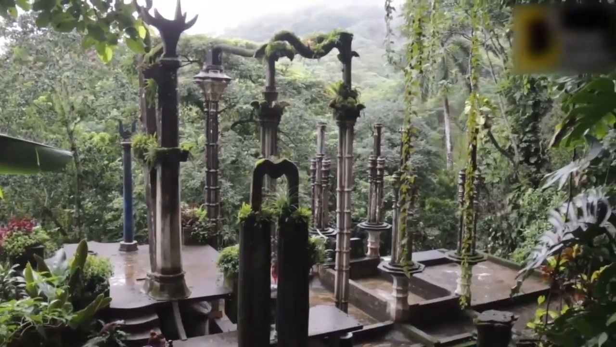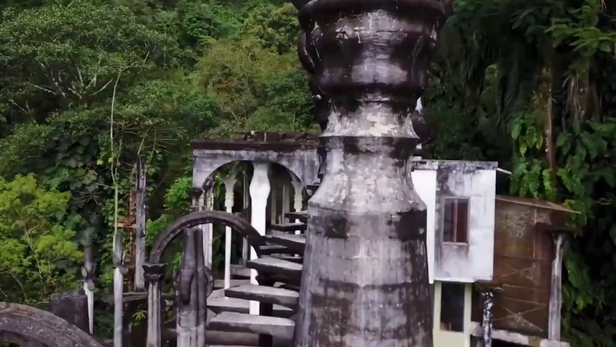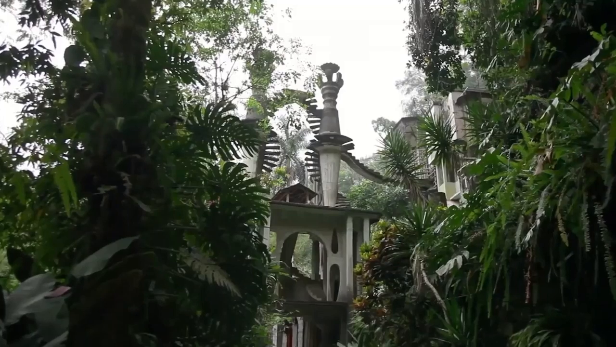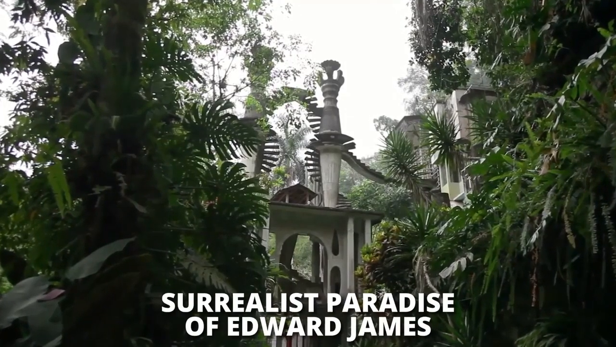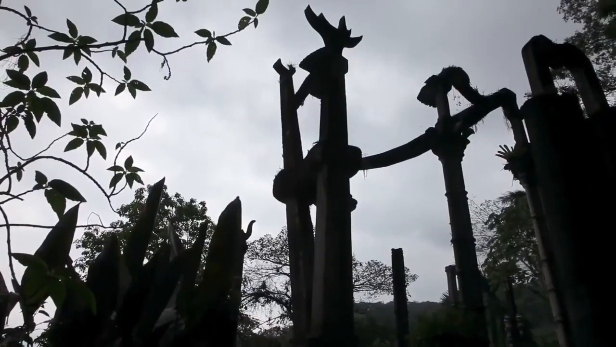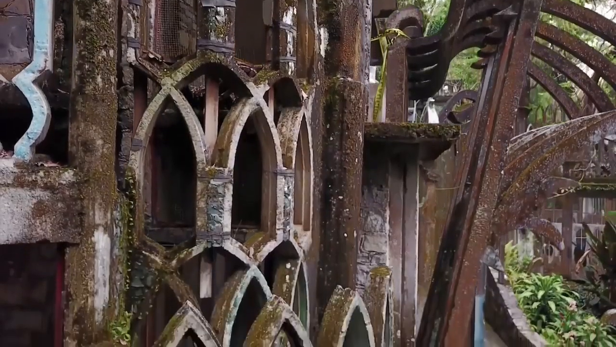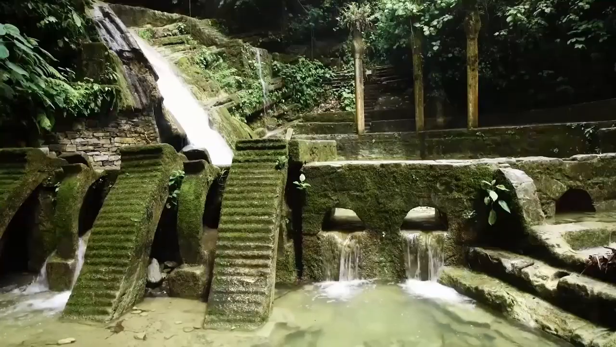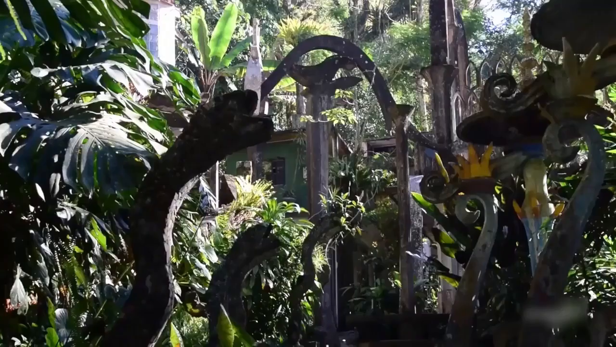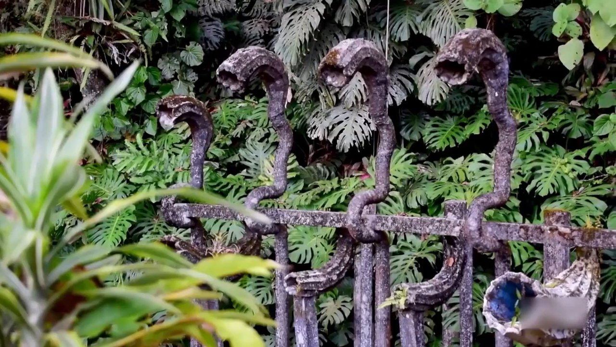Nope, this isn't some fairy tale. This is a real sculpture garden built 2,000 feet above sea level in a subtropical rainforest in the Sierra Gorda Mountains of Mexico. It is termed as the surrealist paradise of Edward James, and it is a place where unpredictability is said to be lying at every corner. It was built in the 1940s by having the 20th century's surrealist art in mind. And even though not discovered but created, this garden deserved to be included in this list, as it's one of the most bizarrely beautiful places to be found in the middle of the forest.